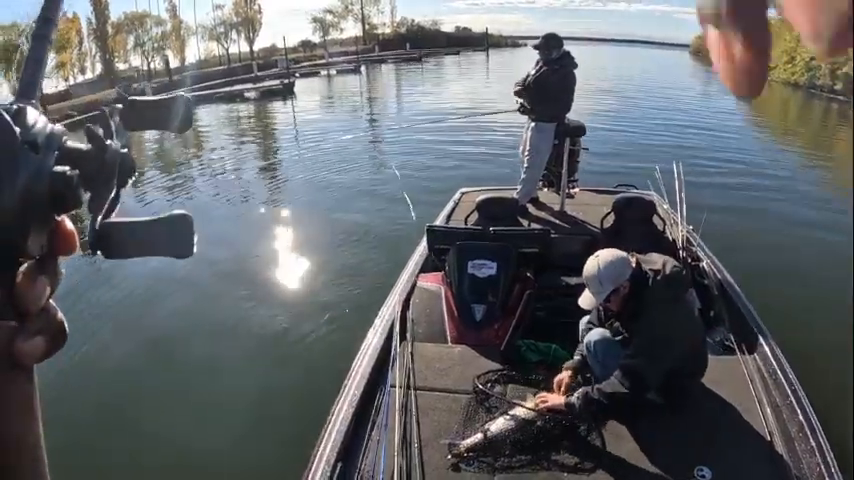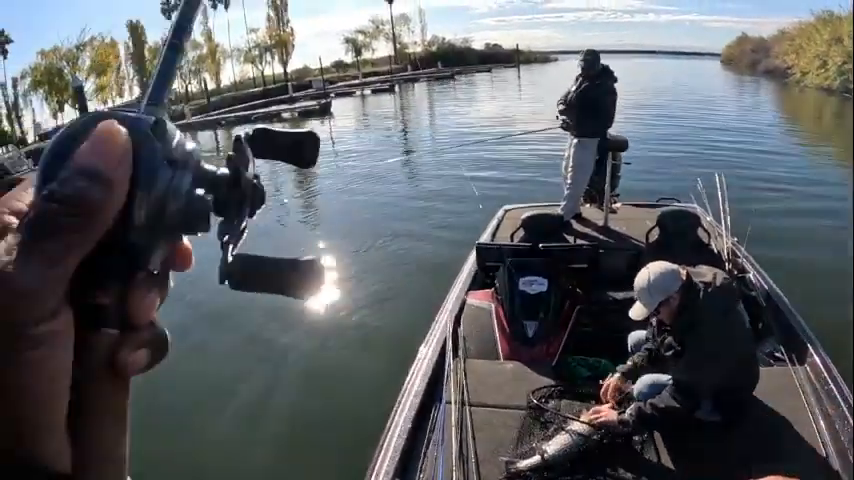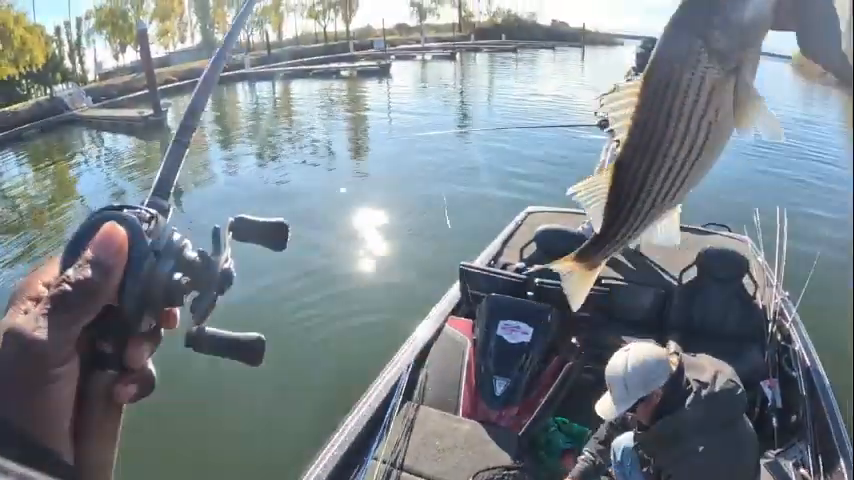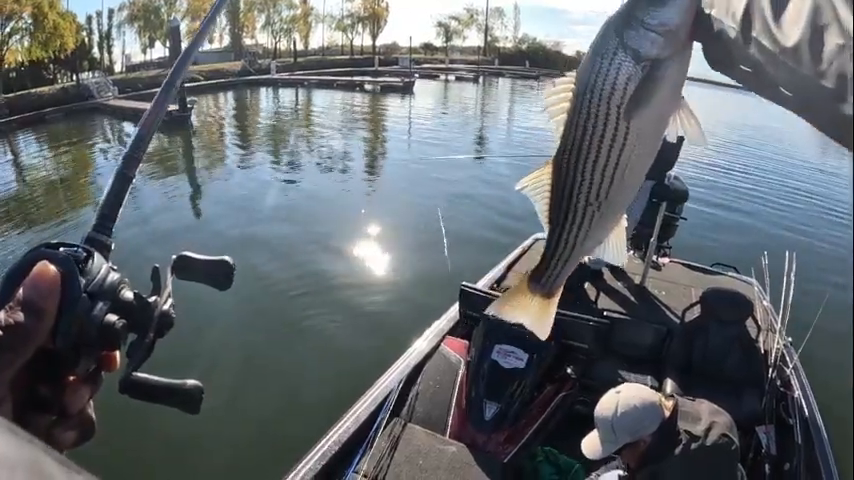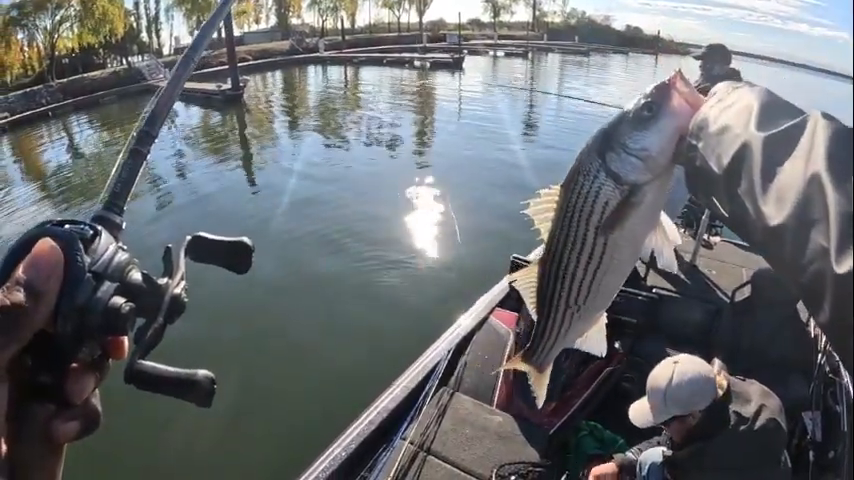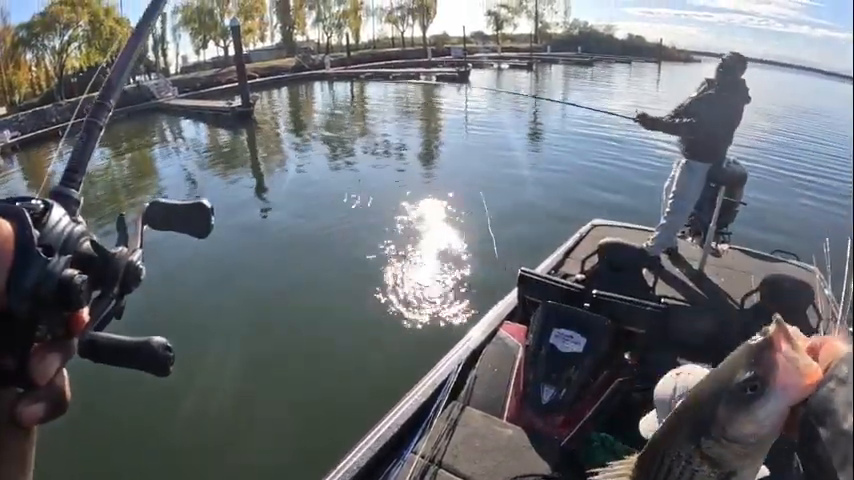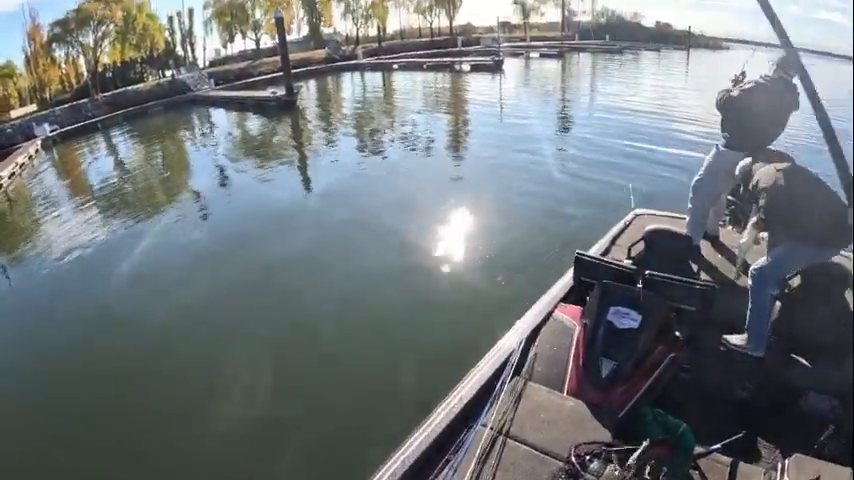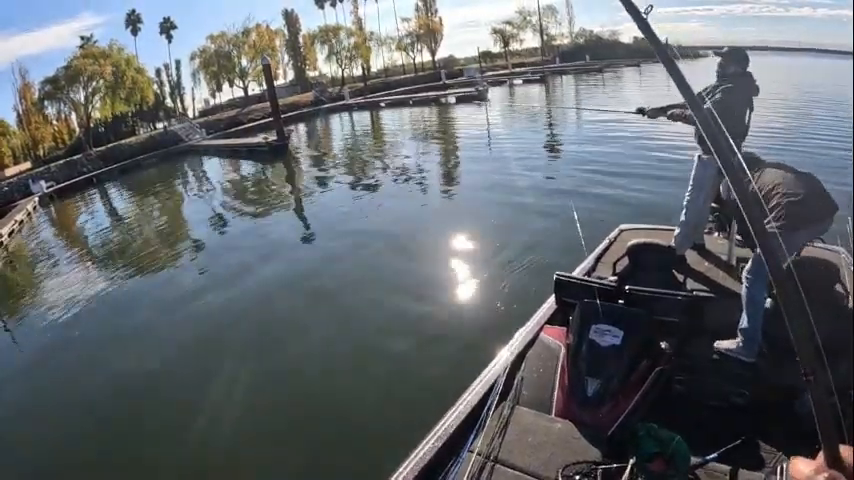I told you guys, Christian's the man. Look at this, we're on the stripers. Look at that, that's a big one. Look how dang fat. Nice, we're getting them. It's about a pound and a half. Yeah, whatever. Give me this thing. Oh my gosh, he smacked it.